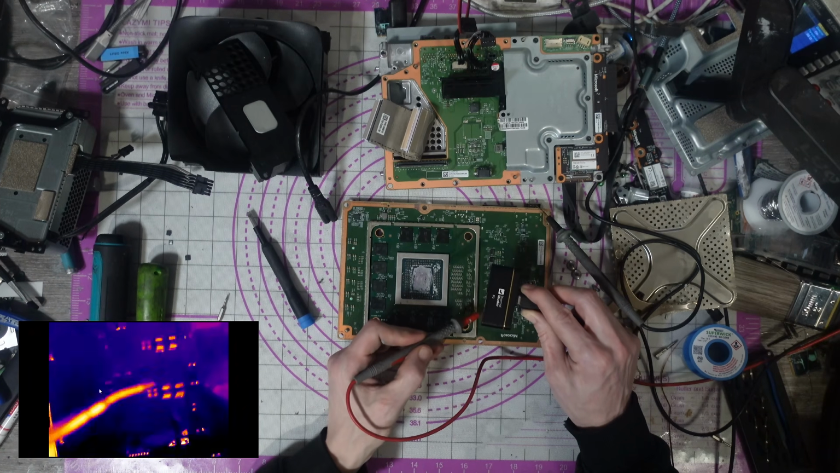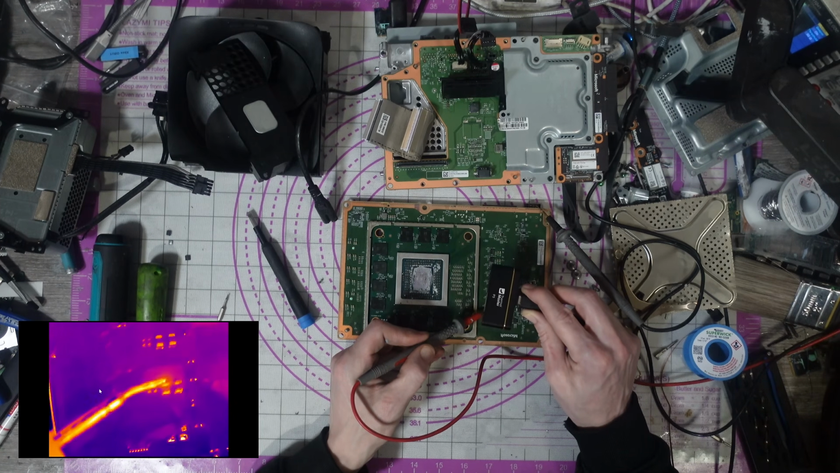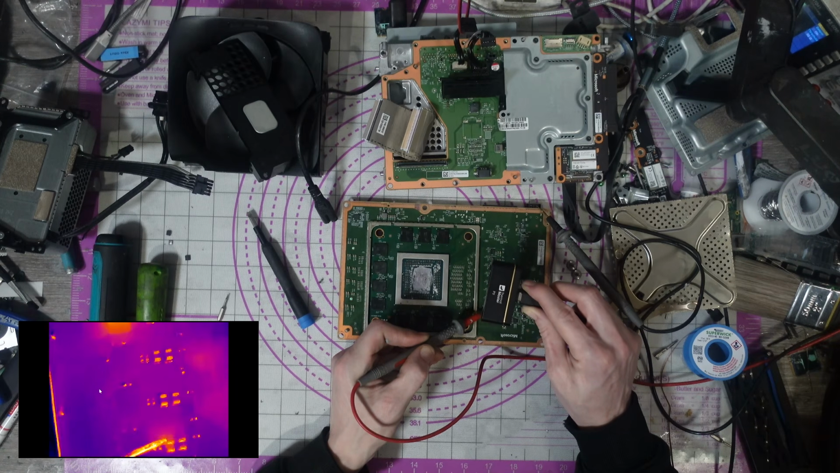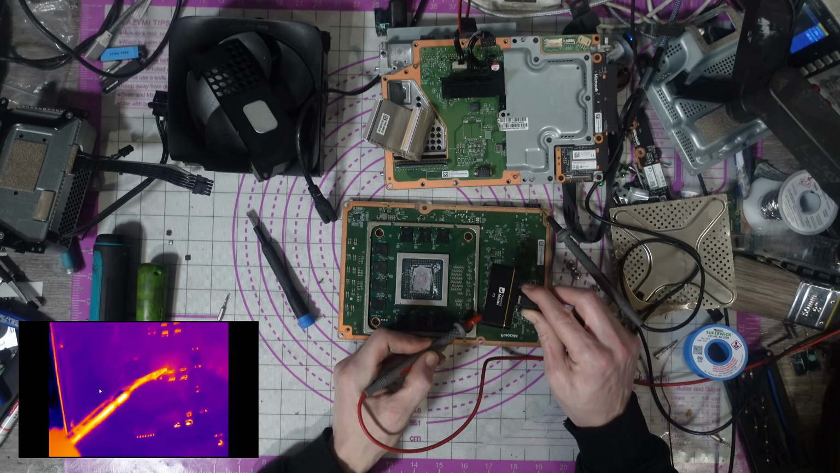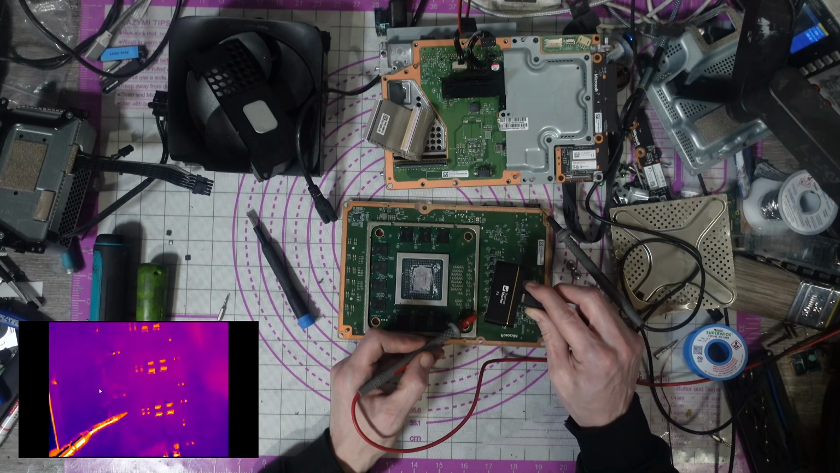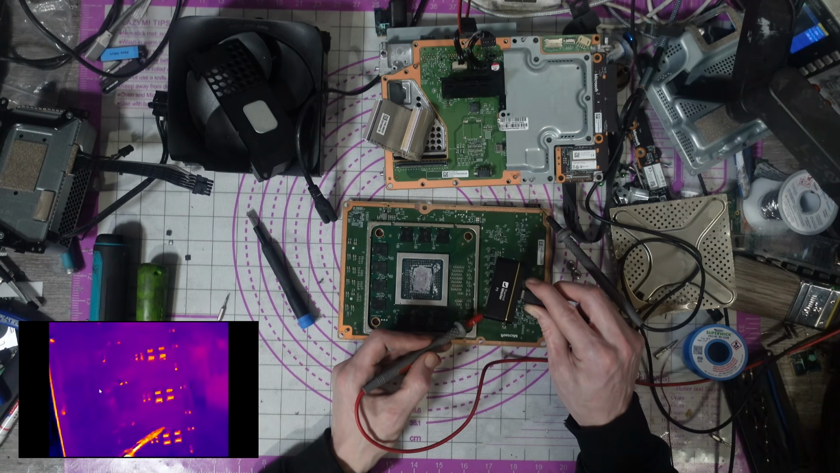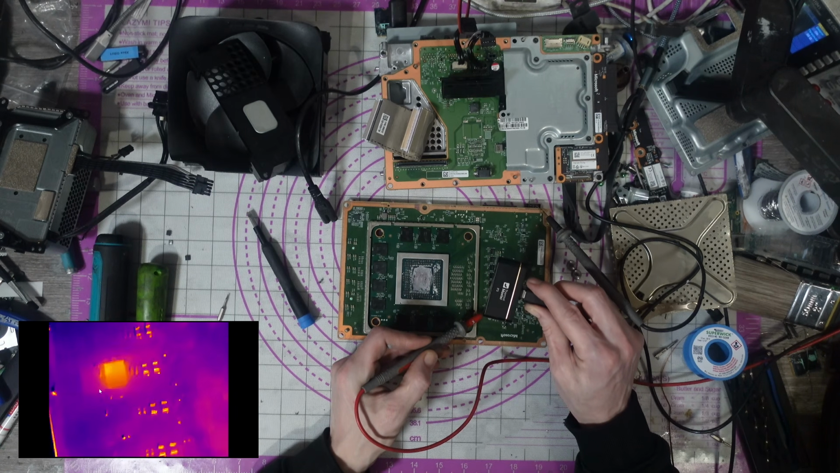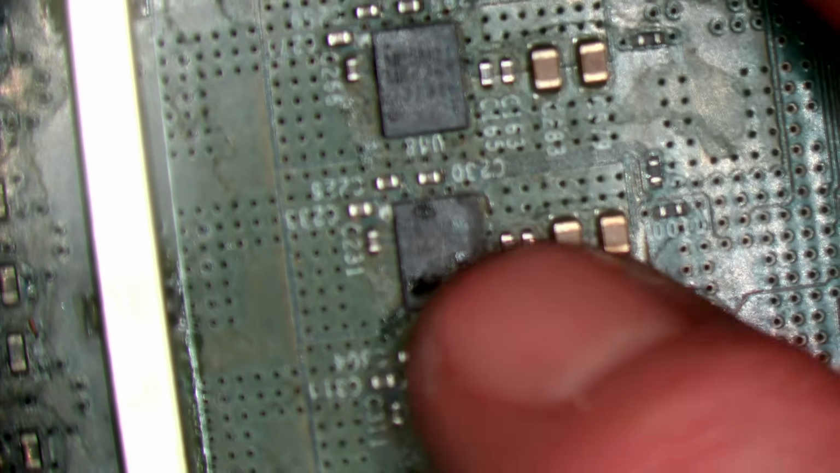So the area which I repaired first of all didn't fail again, right? So we've got 5 amps of current at 2 volts. And here is my work, and then we've got 1, 2, 3, number 4, yes. So MOSFET number 4 is what's getting hot. So that one there. So apparently, this MOSFET here has failed.